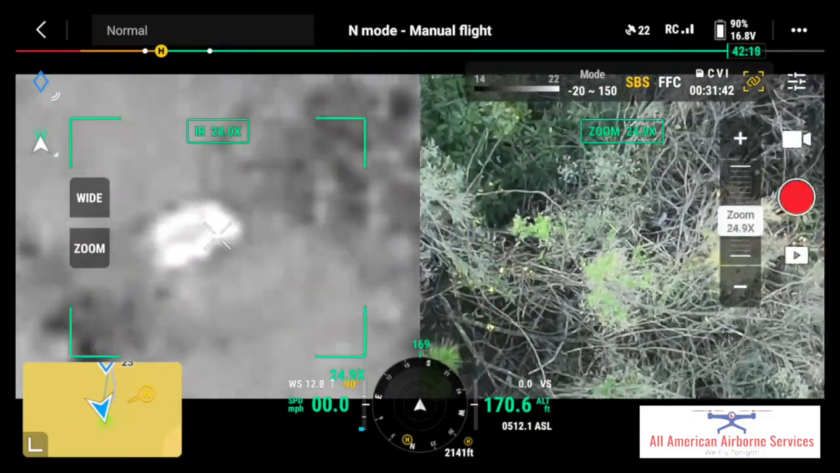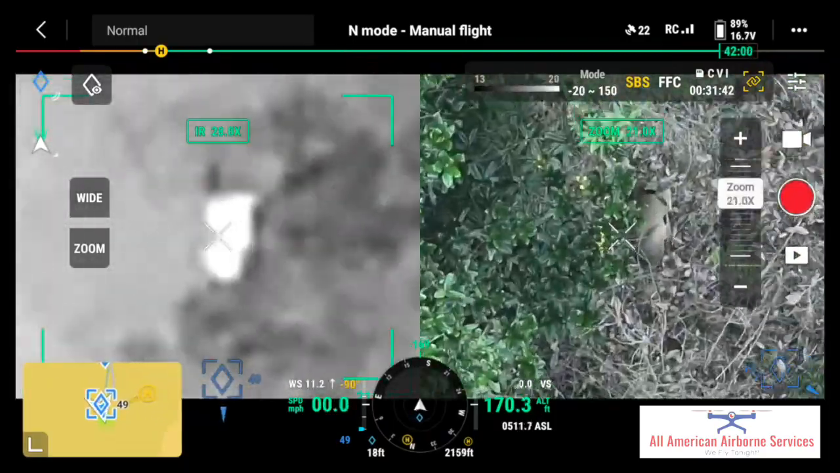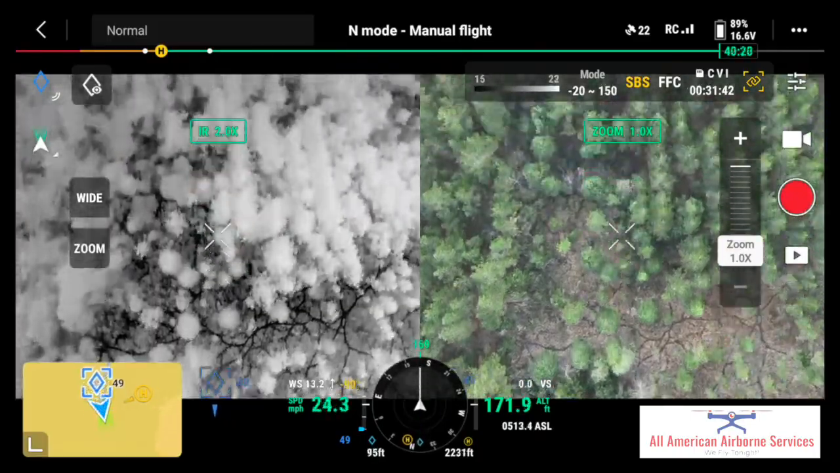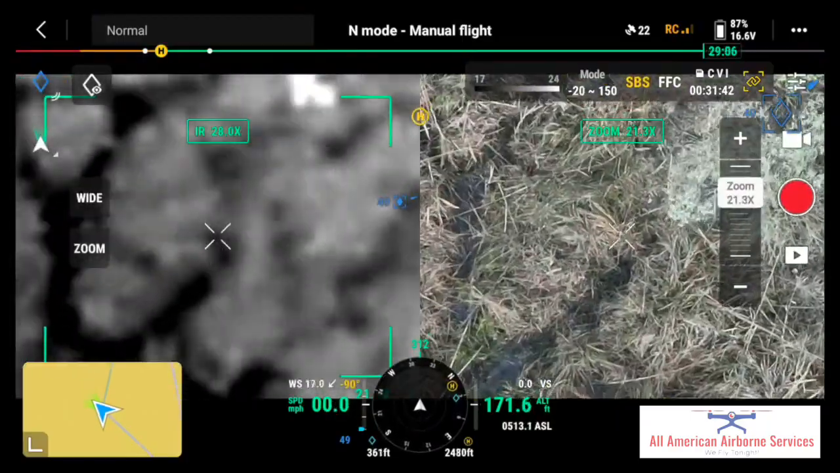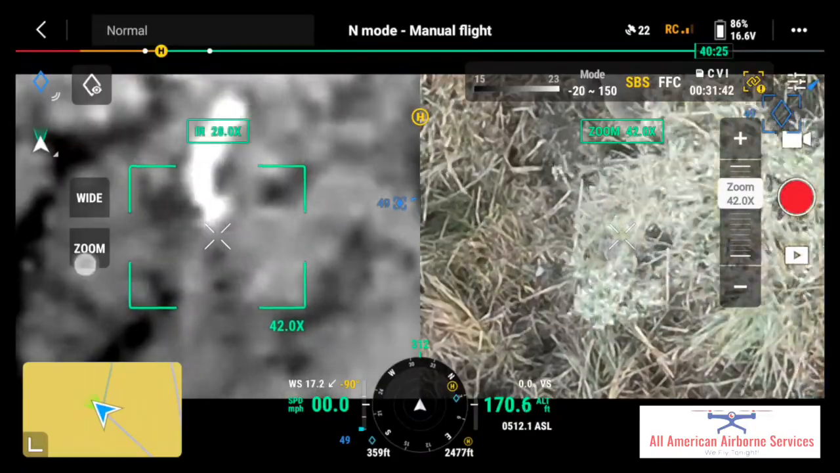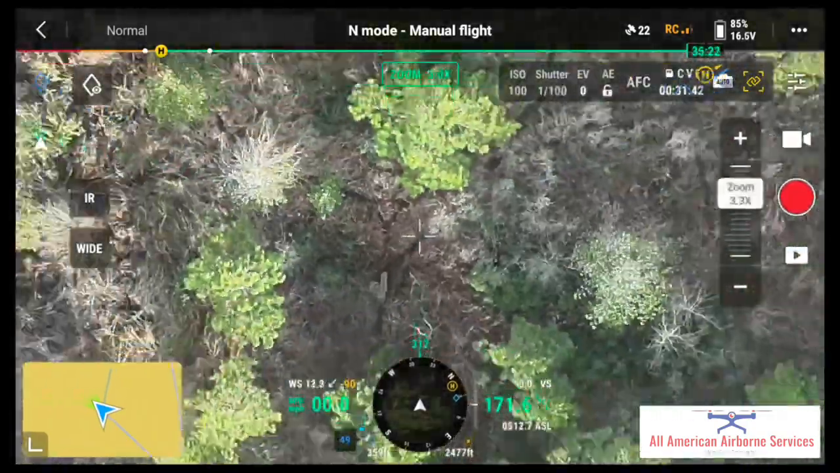There's a picture. So here's a buck. Looks like he's lost one side, either to a fight or it's already shed. I don't know, but he's moving.